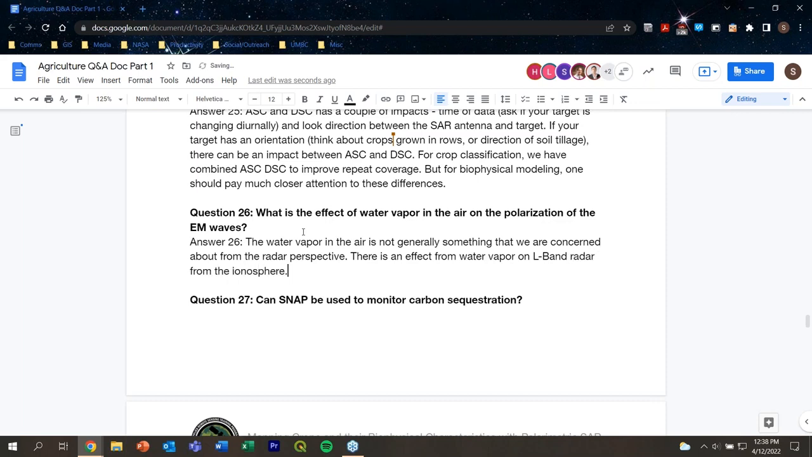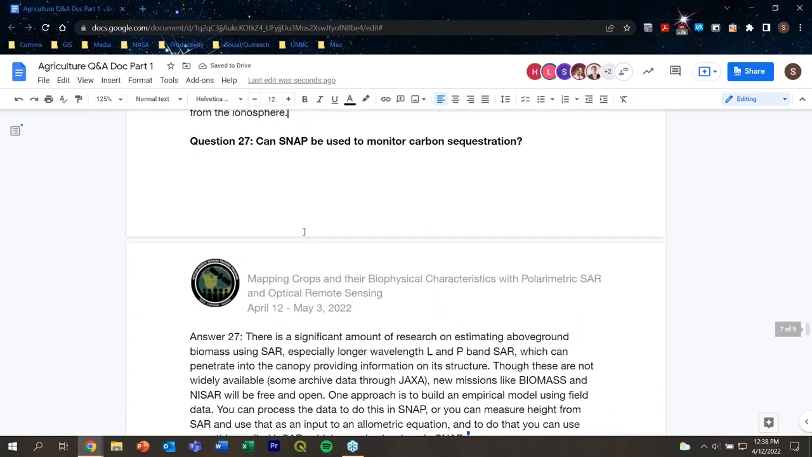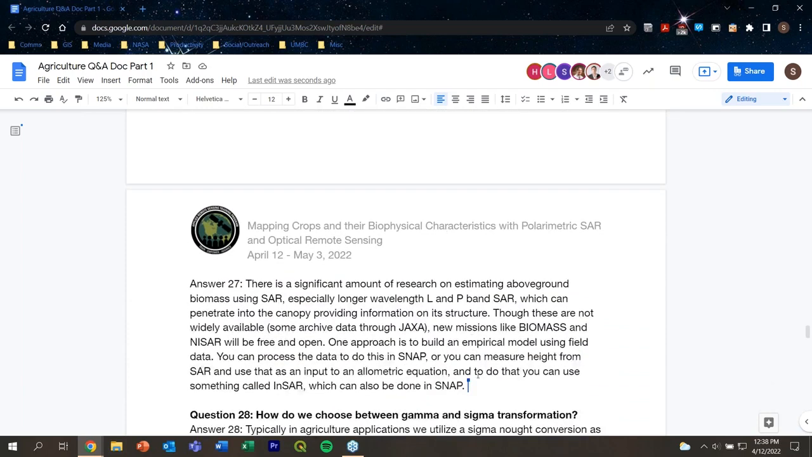Great. And question 27, can SNAP be used to monitor carbon sequestration? Hi, this is Sarah. So there's quite a bit of research on this for estimating above ground biomass. And so that would be an indicator of carbon using SAR. And that's especially with longer wavelength L and P band data. And that's because they're able to effectively penetrate into the canopy, providing information on its structure. These data aren't widely available, though.